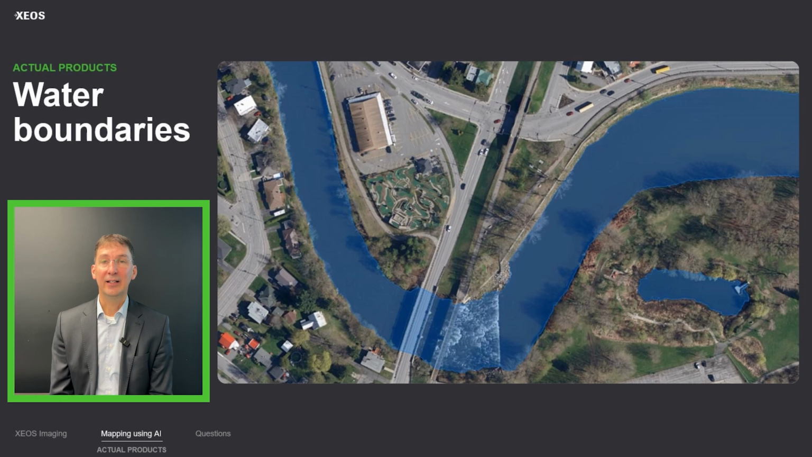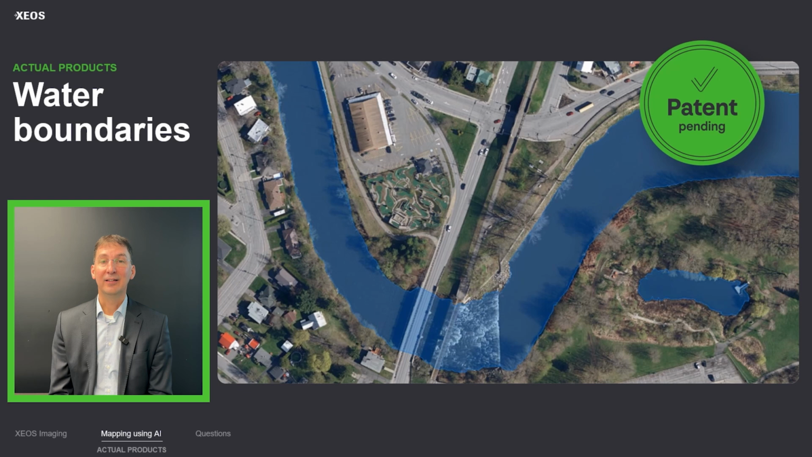This is something that we've developed and that we have a patent pending, and it gives you not the legal height or the legal position of the water limit, but the exact limit where it was when the LiDAR aircraft passed and took the survey.